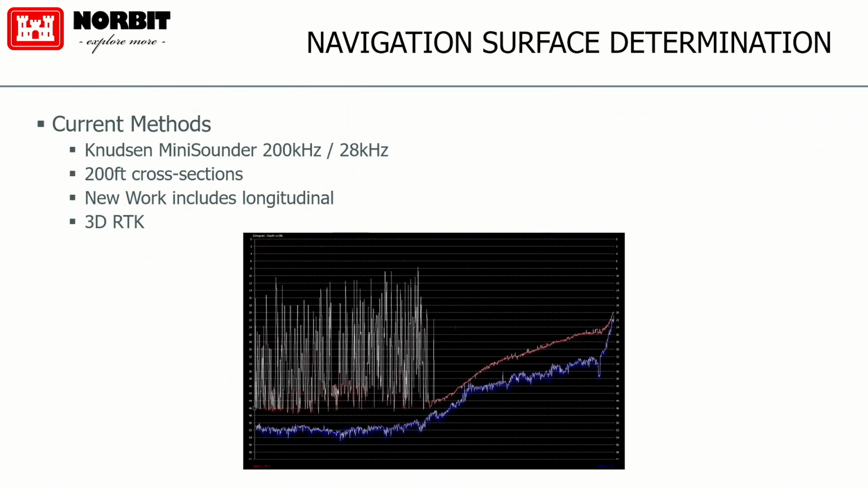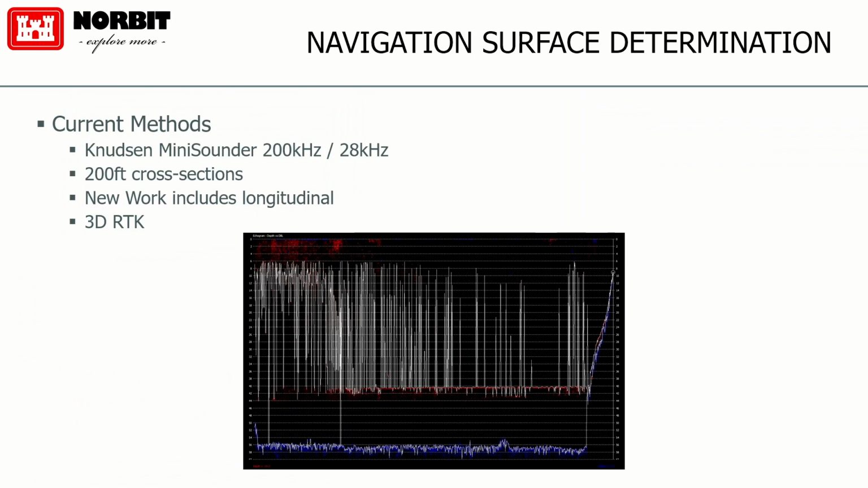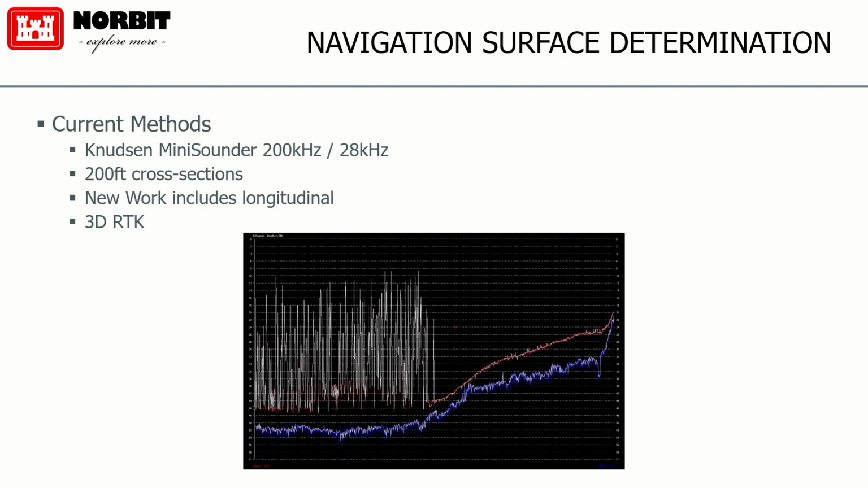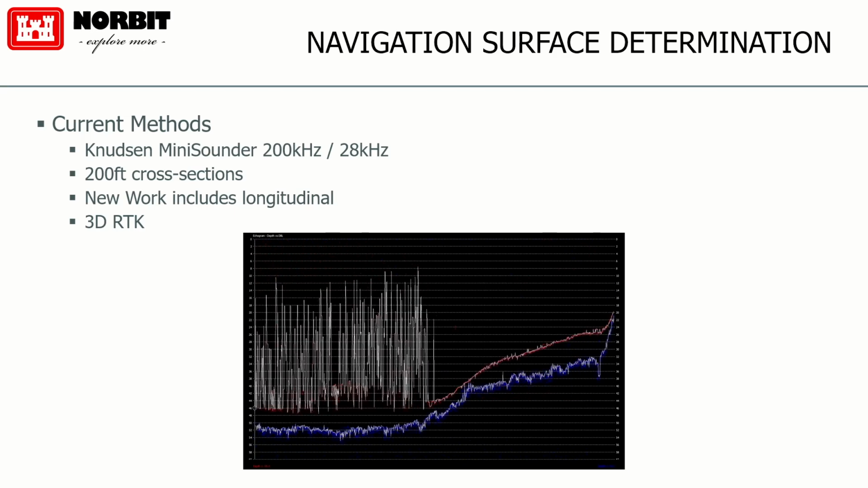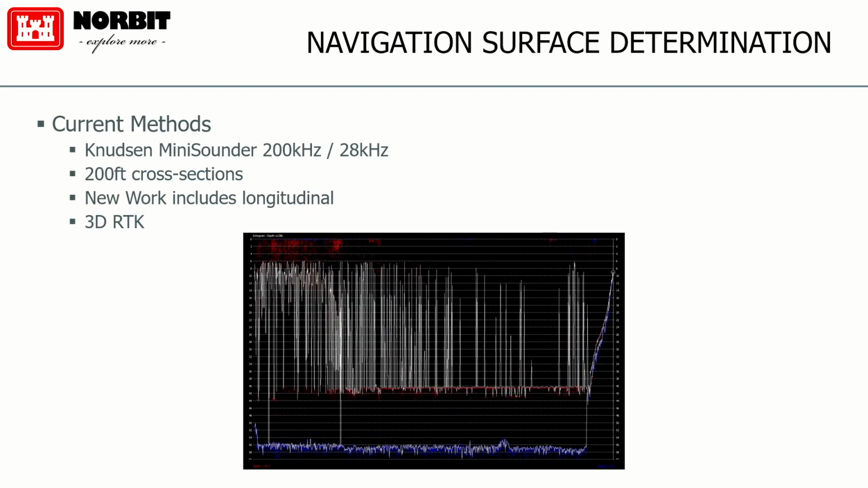So the current methods, as I mentioned, Savannah District contacted us and said, look, we saw your results that you had from the Calcasieu with New Orleans District. We'd like to test more. We have some issues here, and we're not able to map through fluid mud with anything but single beam. And does it work? And then Savannah District coordinated and contacted the engineering research center, ERDC in Vicksburg. And then ERDC came with their crew.